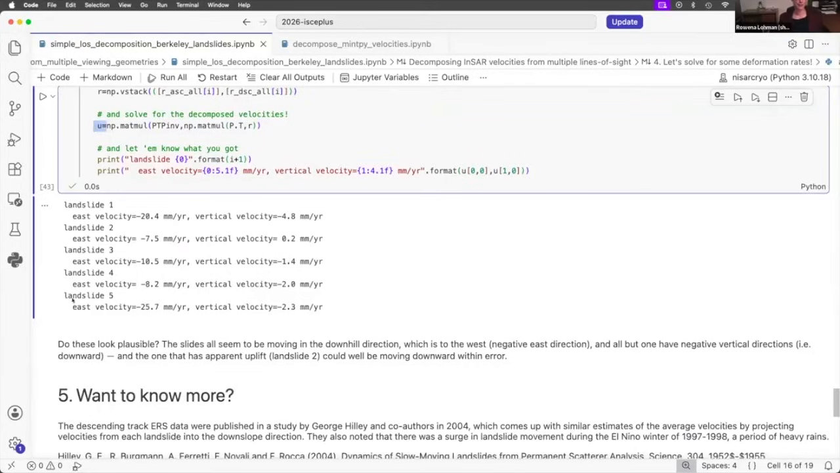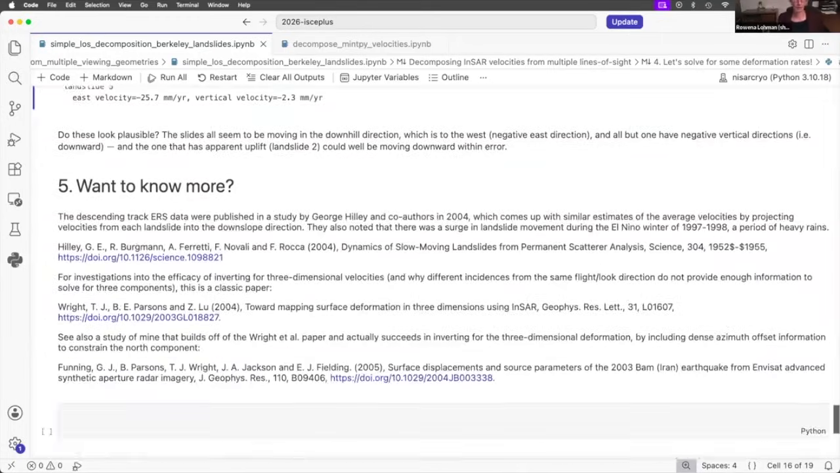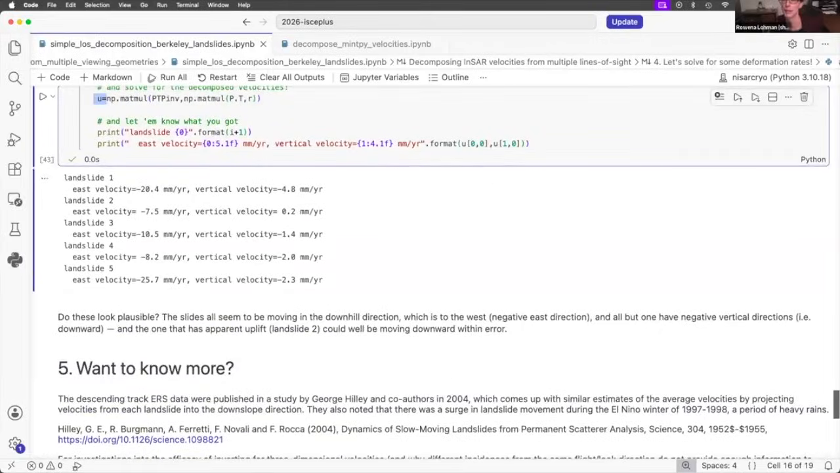So when you see this, you should end up with something kind of like what's shown here, where there's the 5 landslides, and in each case there's a negative east velocity, which means it's moving towards the west. So again, you want to think about whether that makes sense. And then a vertical velocity that's negative, which means it's going up, except for one of the sites here. So you can think about that on your own. And then there's a whole bunch more citations below if you're interested.